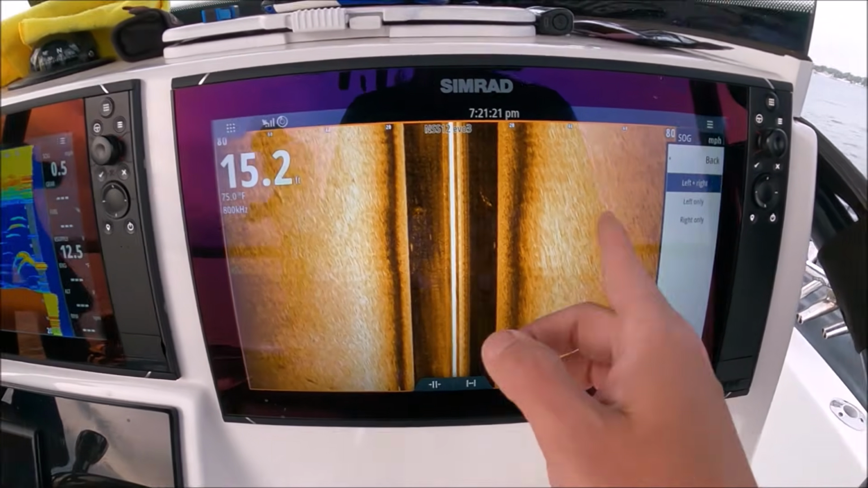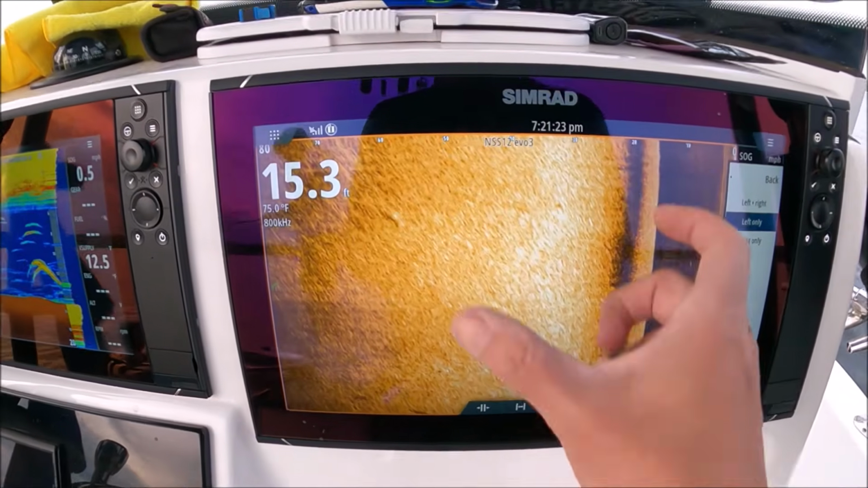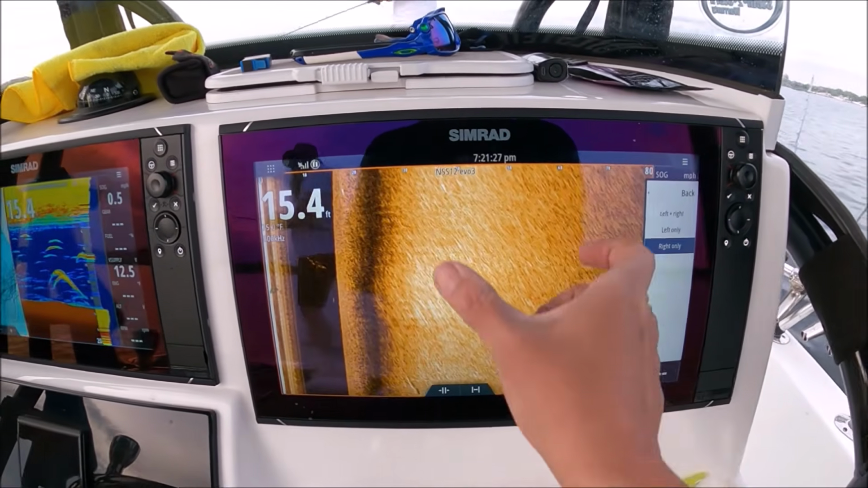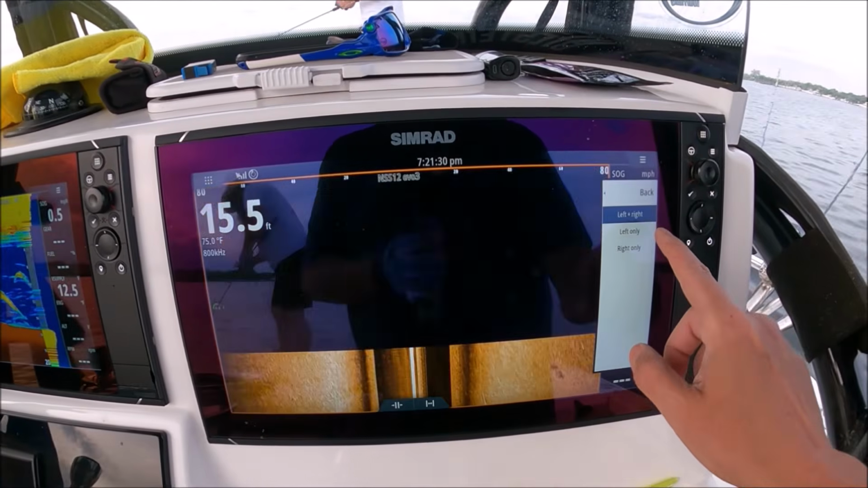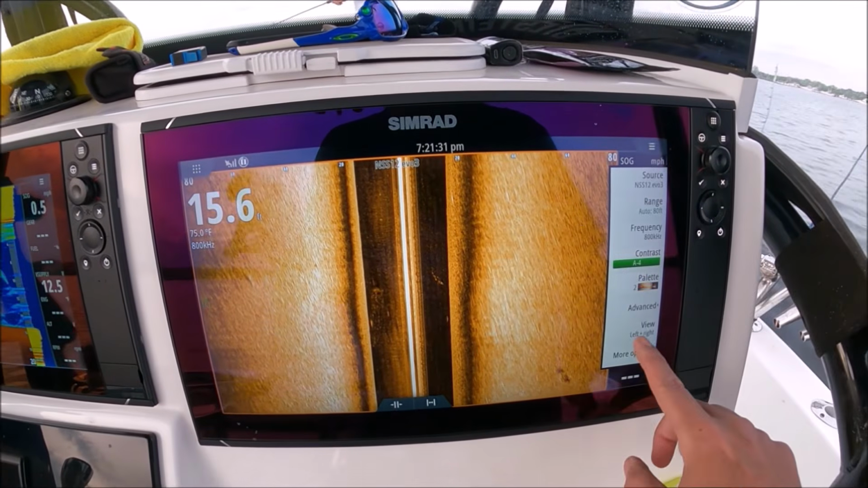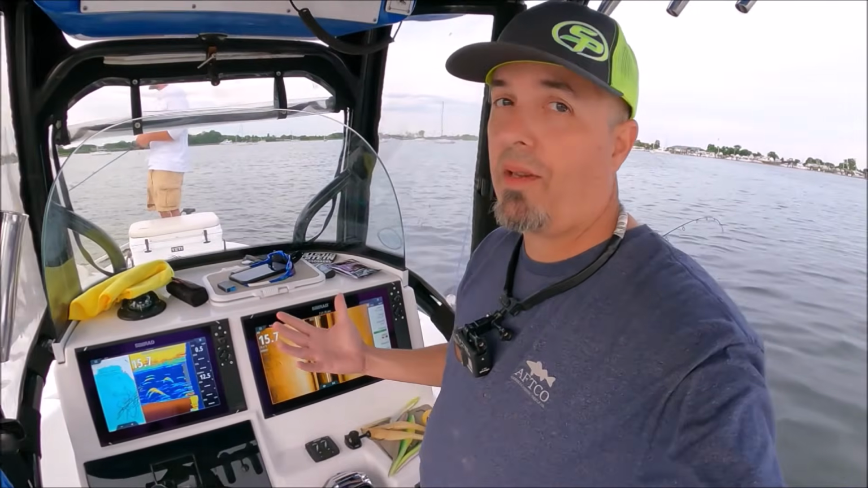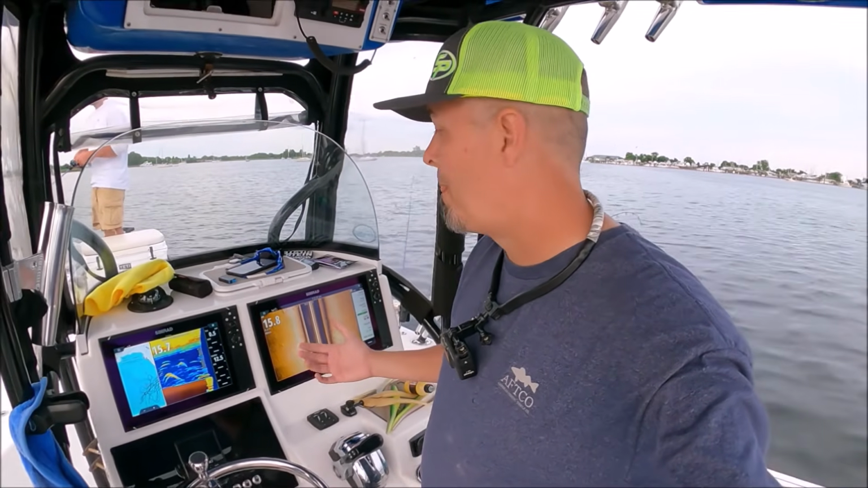View is left and right. That's what I have here. If I hit left only, it'll give you the whole bar on the left. Right only, it gives me the whole section on the right. Go back to left and right. That is all the basics of it right there. That is the only settings you really need to mess with on a Simrad side scan.